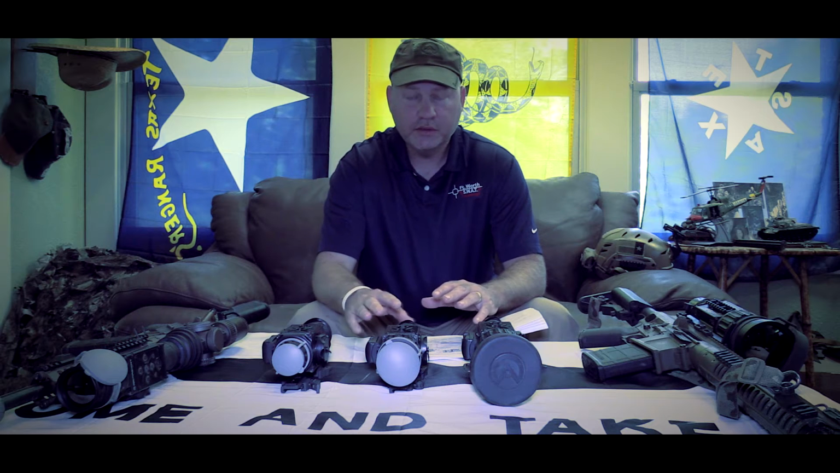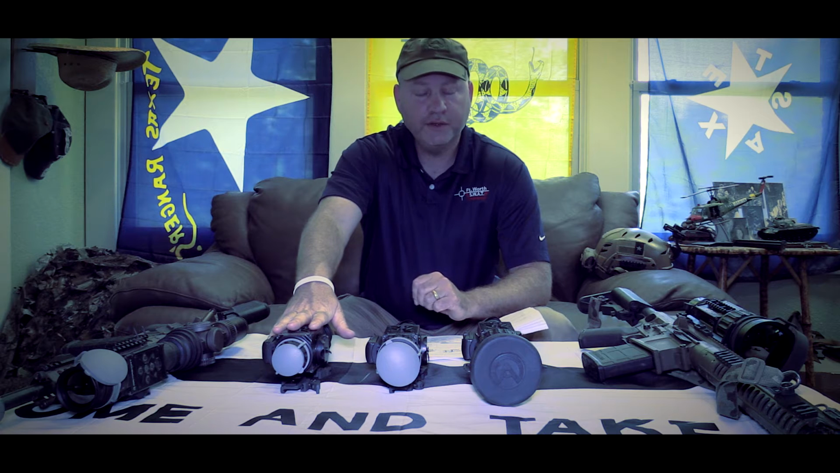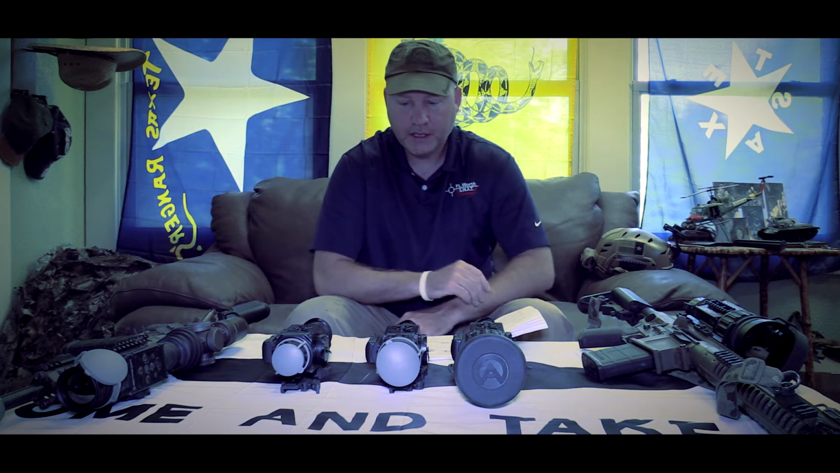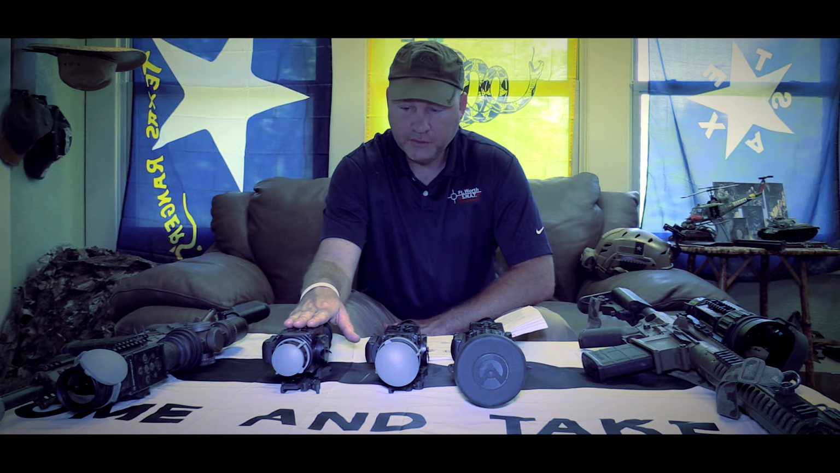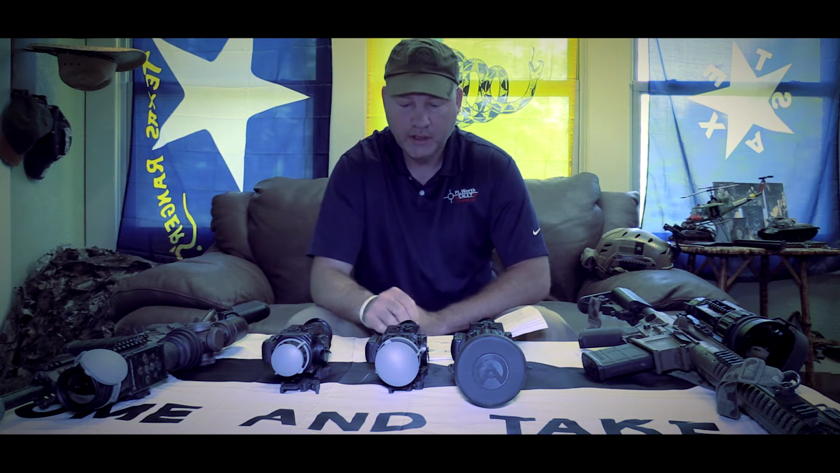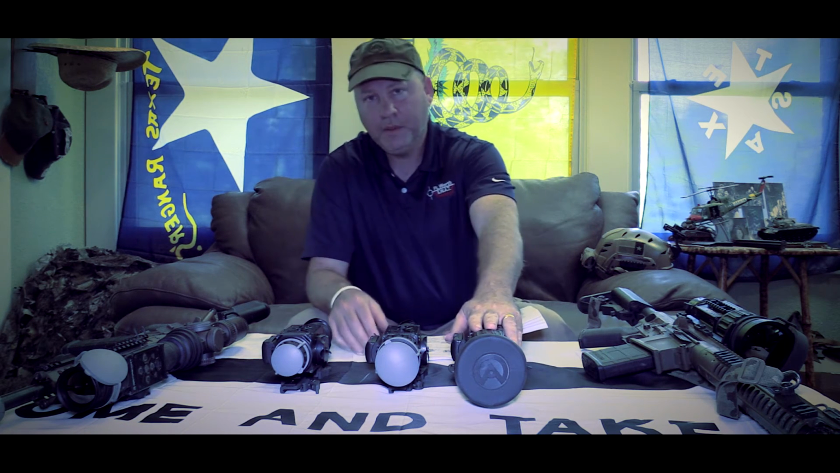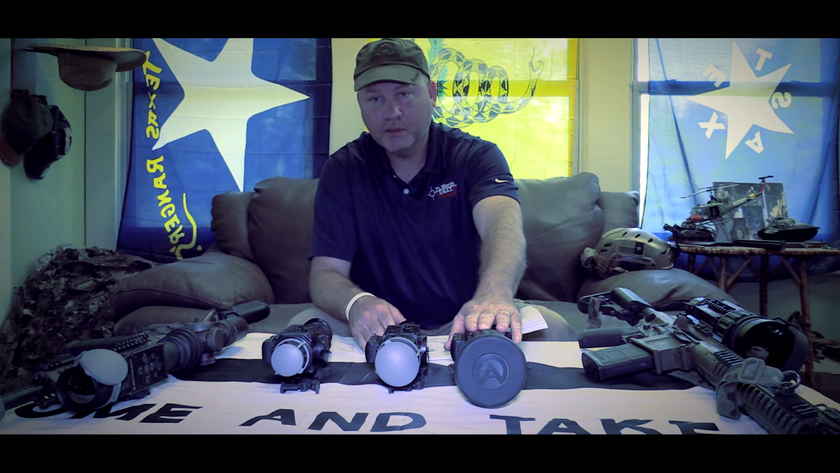Also, the standard ZEUS and Apollo is only rated to 308 caliber. The new Pro line is rated to 50 caliber. All the new Pro lines will have the Tau 2.72 core or later. One of the new features that is really awesome is the enhancements, where you can actually adjust the contrast. You can go into this scope and adjust your contrast to make hotter items stand out more or make colder items stand out more, depending on what you're looking at, and you can fine tune your image.